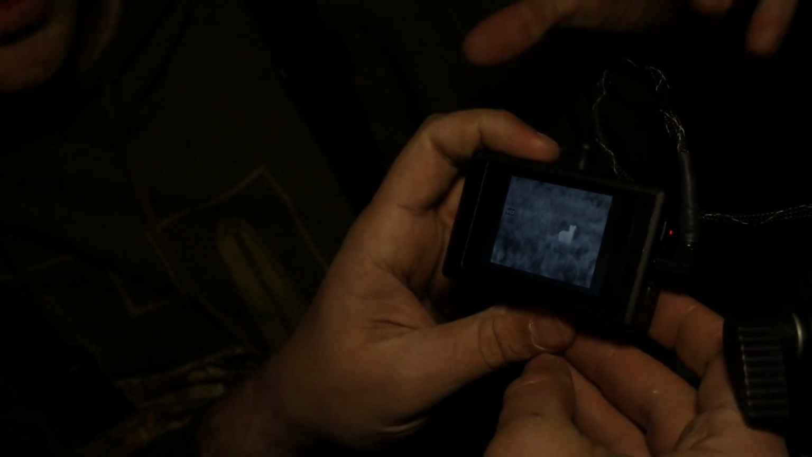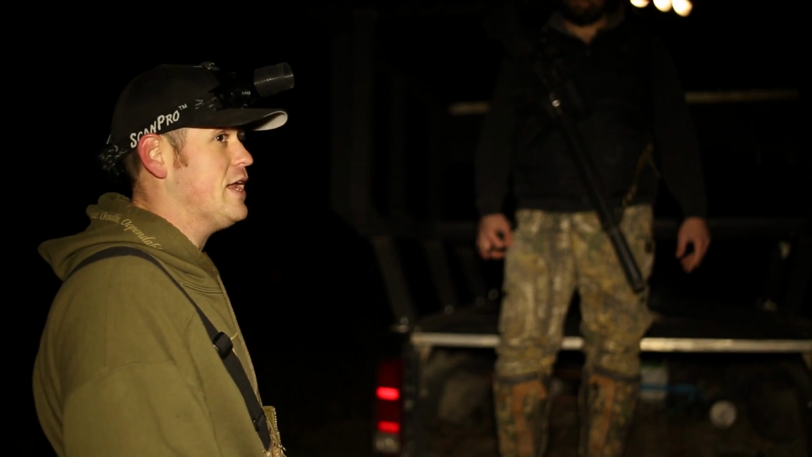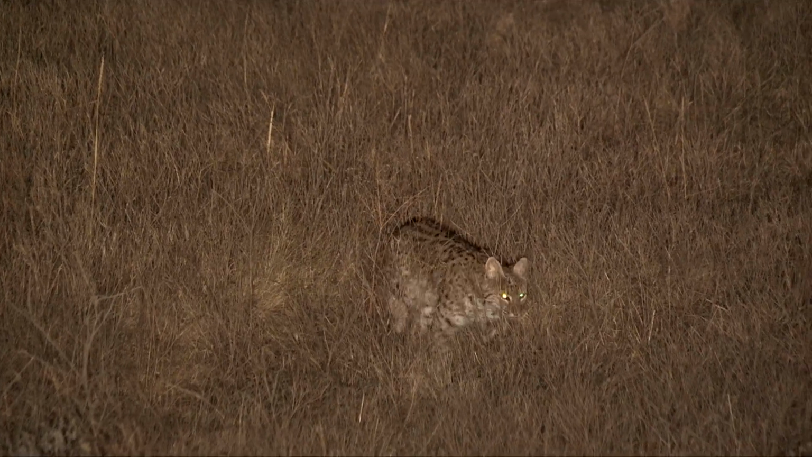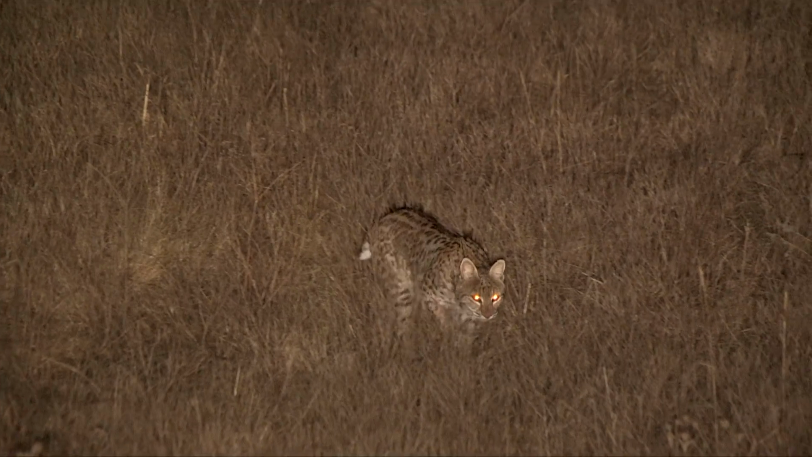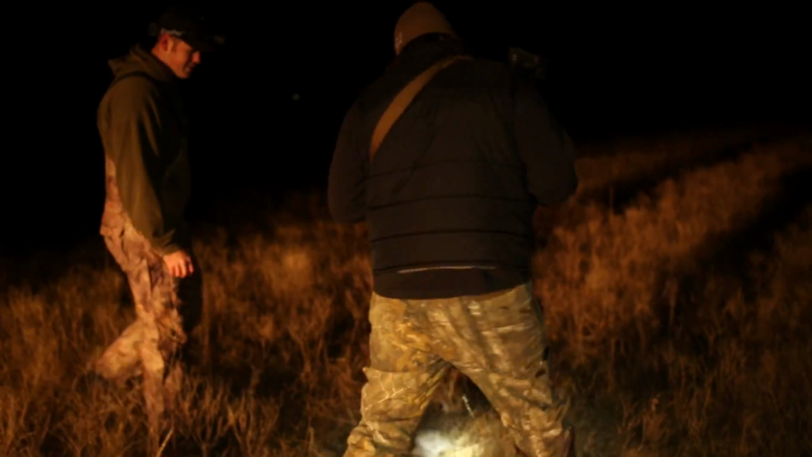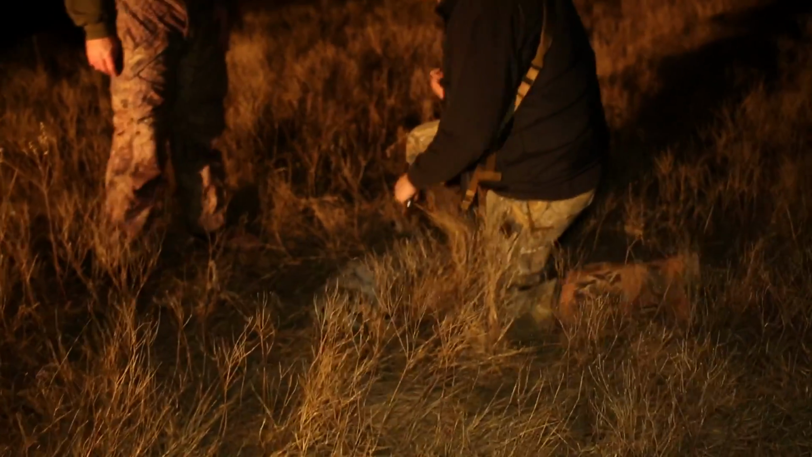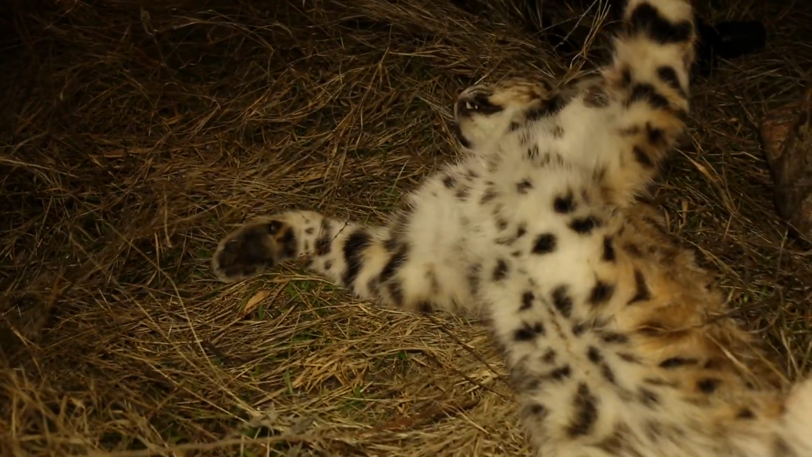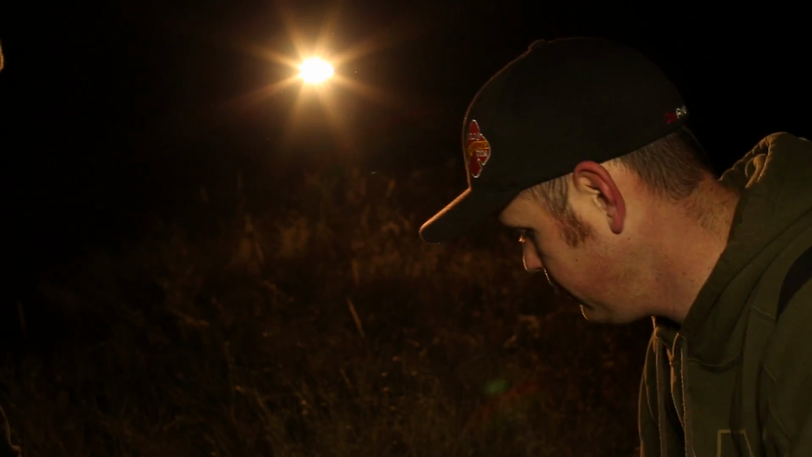I could tell by the look on Tyler's face he had just witnessed something he had never seen before. It was a look of genuine shock that a wild animal would come into that much light and get that close. You see, Tyler has spent his entire life using the cover of complete darkness with no light, only using thermal and night vision to hunt predators, because that was his world. That's what he knew. But on this night, he was in ours, and you could tell he was rethinking everything he ever thought he knew about the use of light.